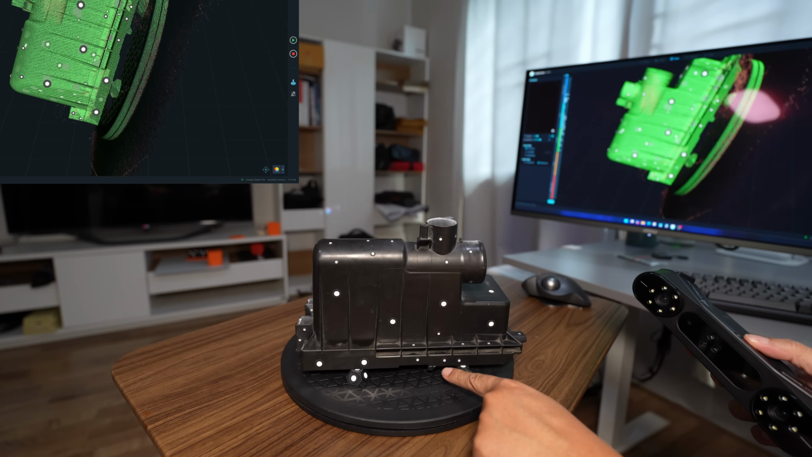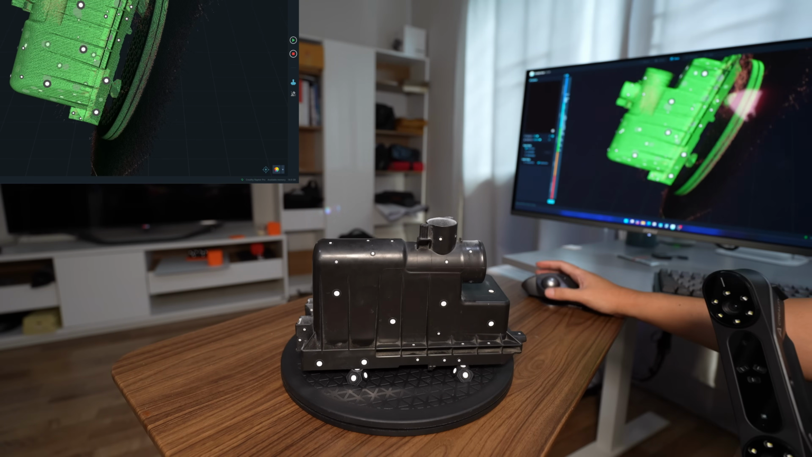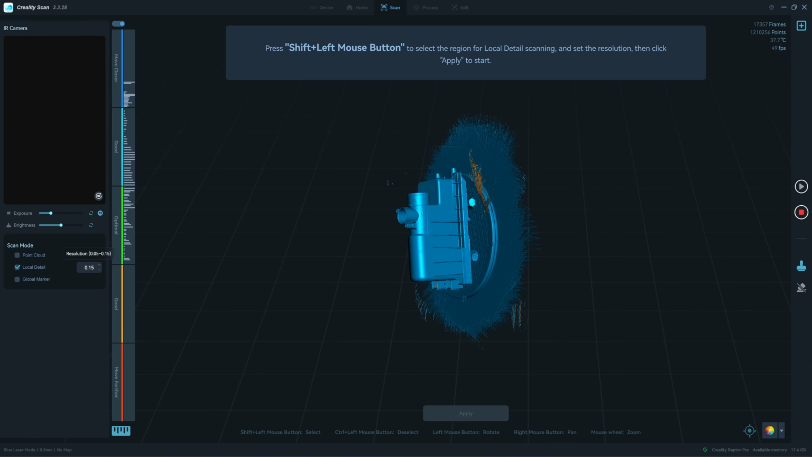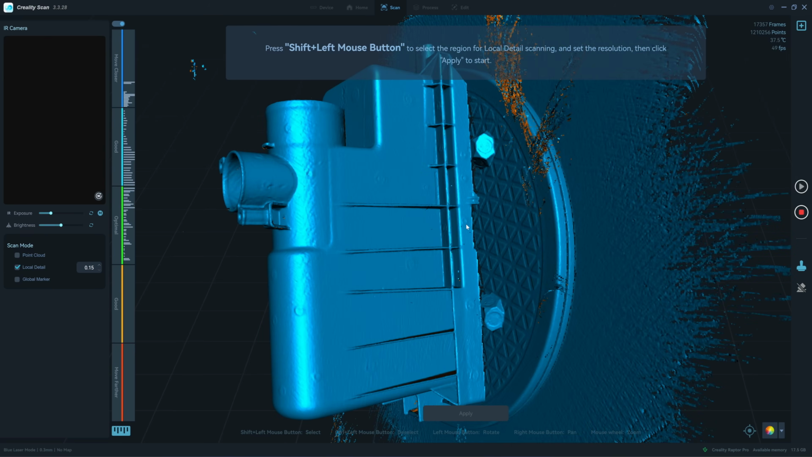I'm going to 3D scan this clip here with the local detail function. Click on local detail. It has a resolution for you to pick up from 0.05 to 0.15. I'm going to choose 0.15.